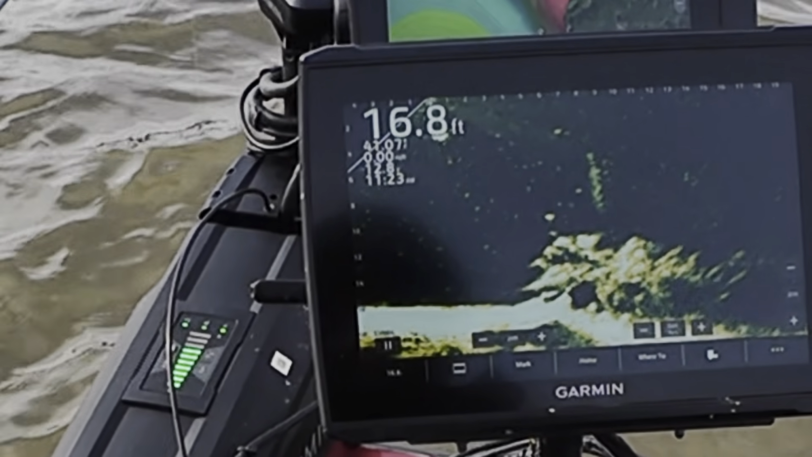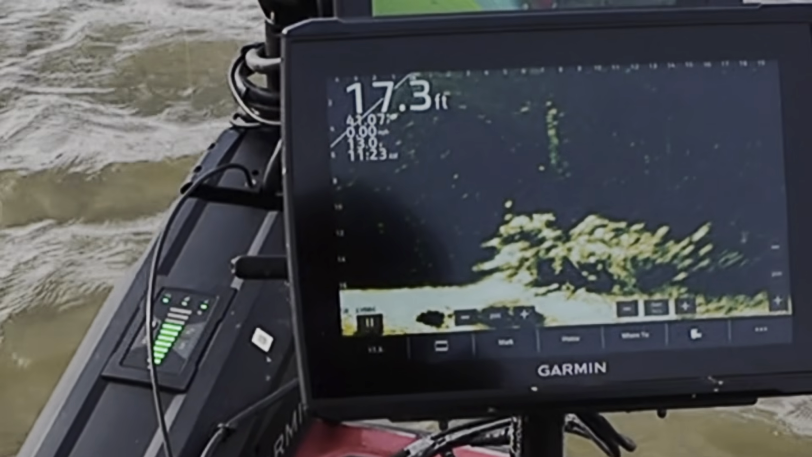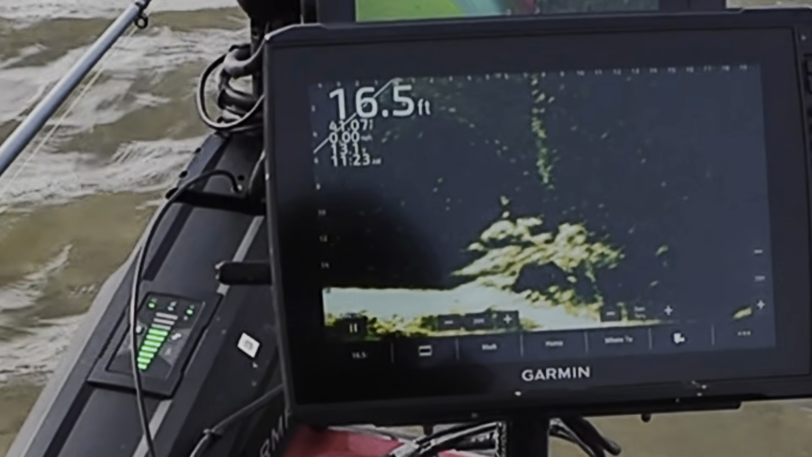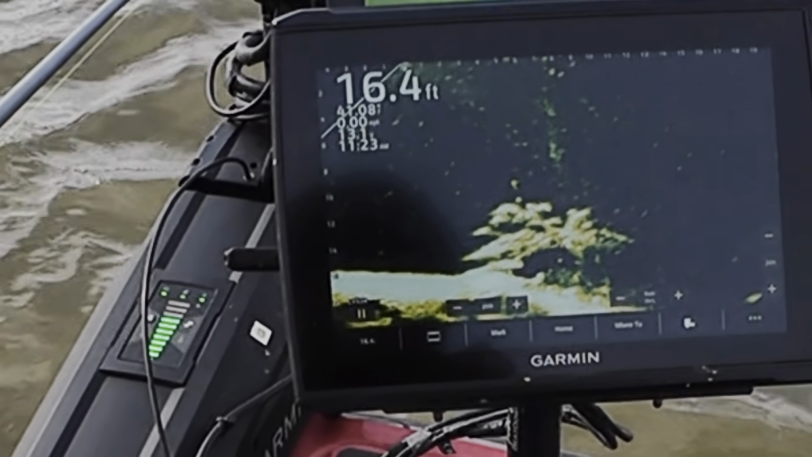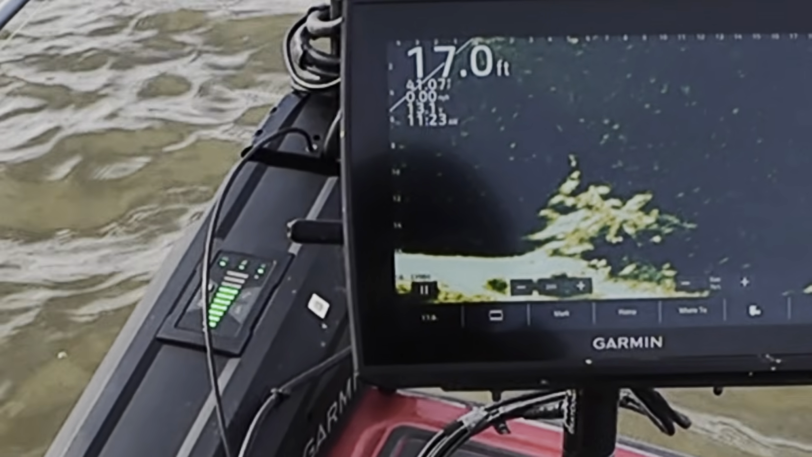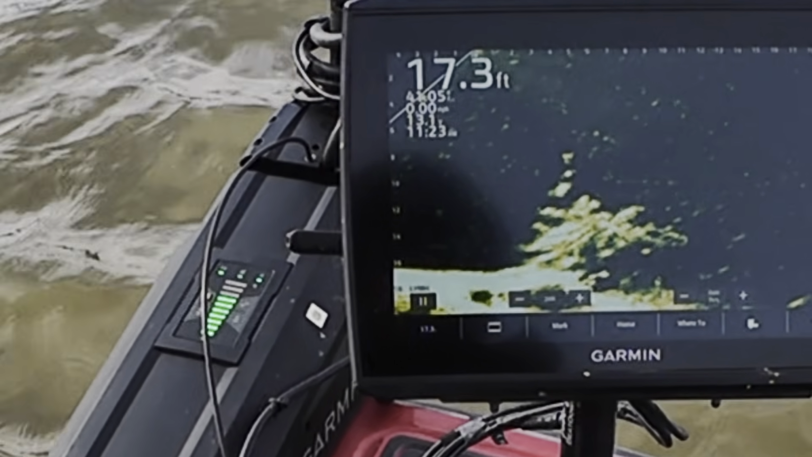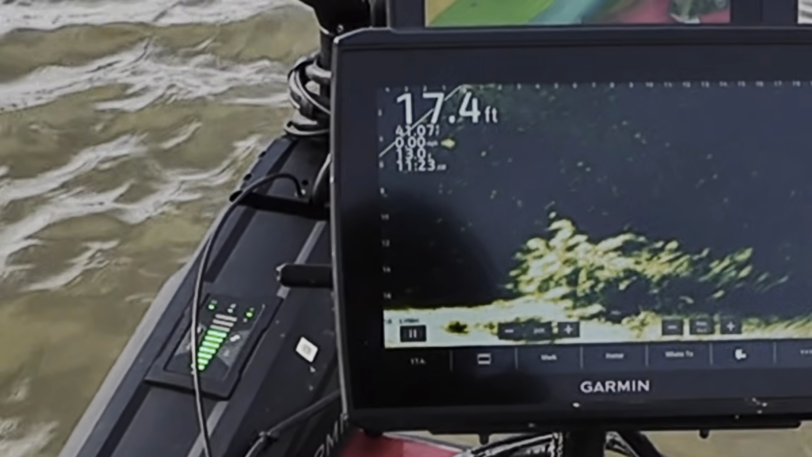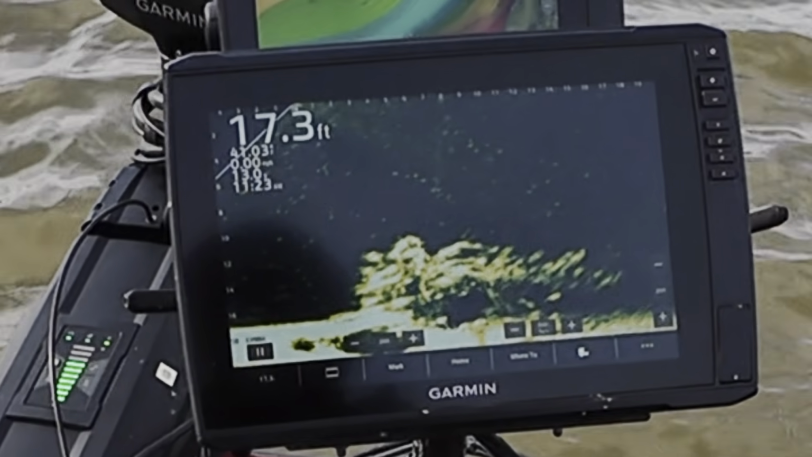See if I can get to him. Right there. Being a little stubborn. There he comes. Come on. Oh no, it turned away. That's a giant. If that's a crappie, it looks like it.